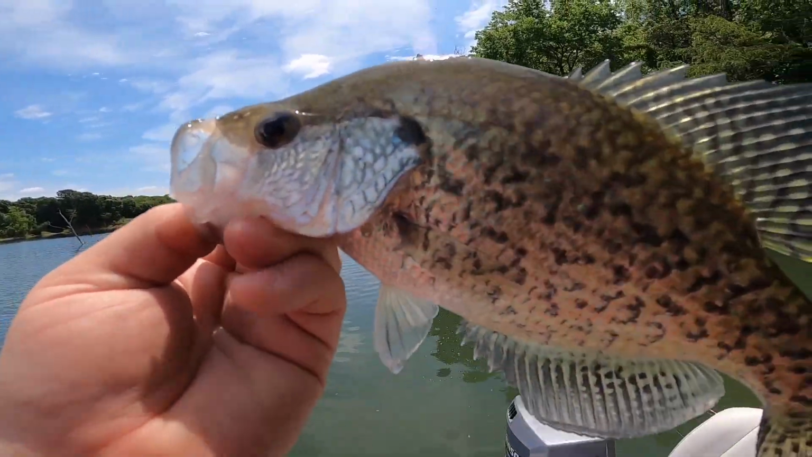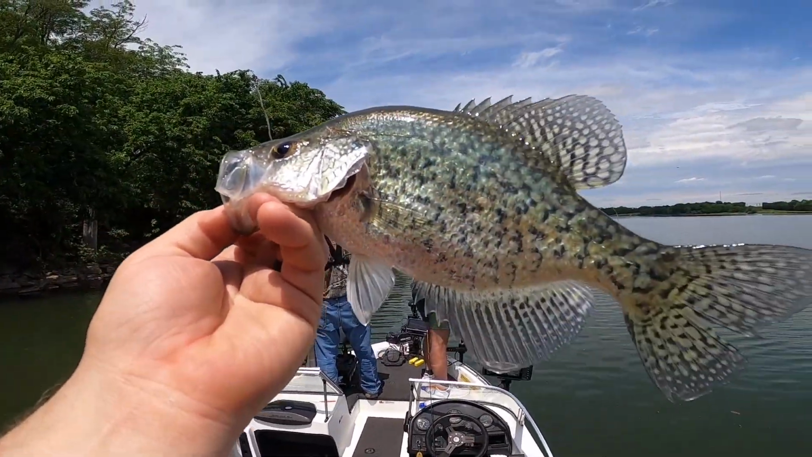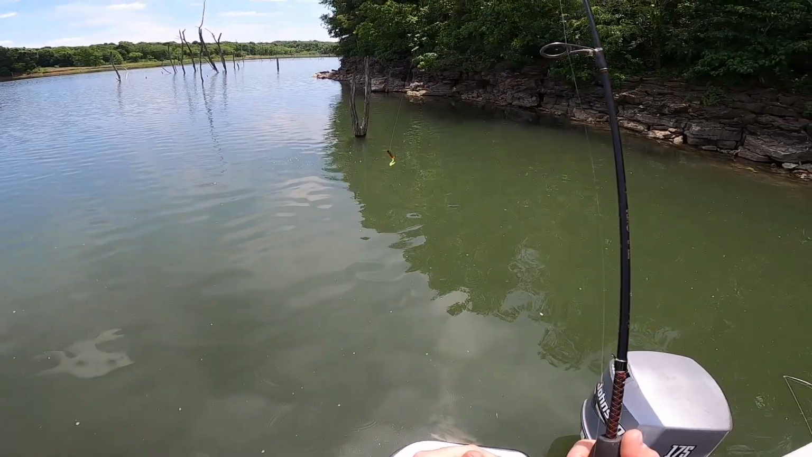Look at that one. I got a beauty. Check that out. Got me a good one. Gonna put him in the box, and we probably got maybe 30 minutes left of fishing time. So I'm happy I got another fish, and we're gonna keep at it and hopefully catch a couple more nice ones before we gotta head home.